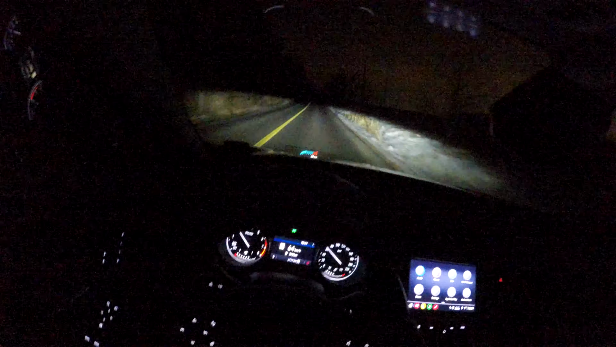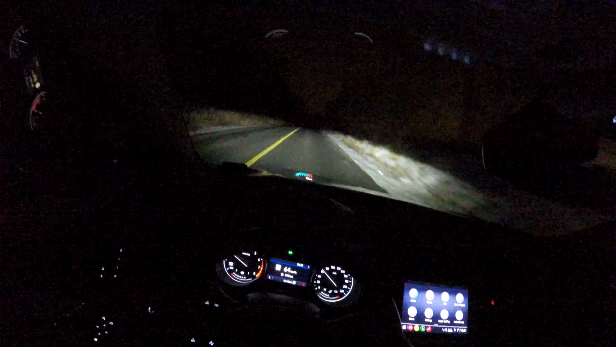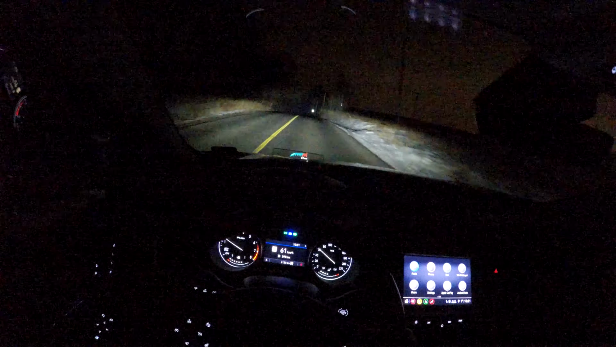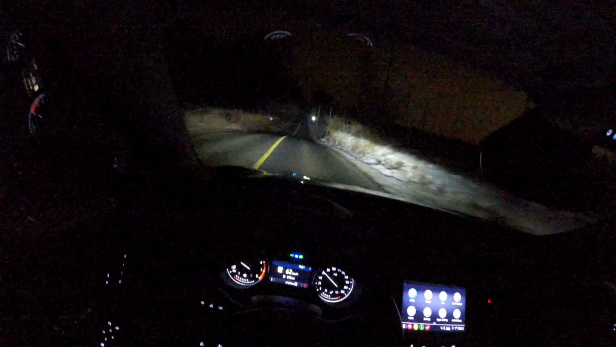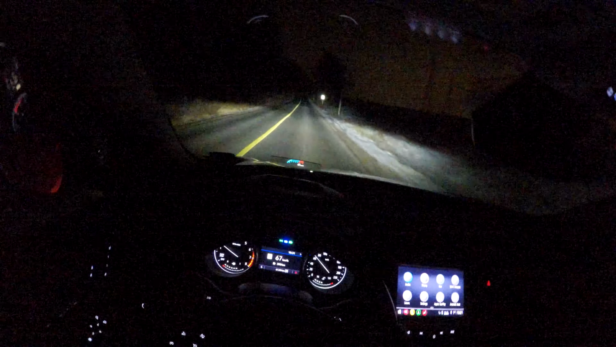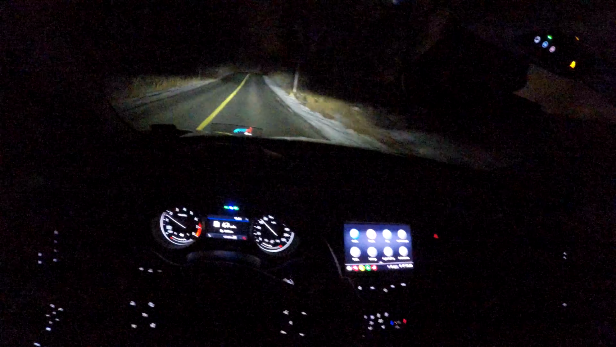Okay, and the high beam assist is easy to turn on. It's on the stalk on your left hand side. You can just press the button on the top side and there we go, auto high beams are enabled. I'm just going to flip between them here so you can see on and off. Obviously a pretty clear difference, so let's see how it works.